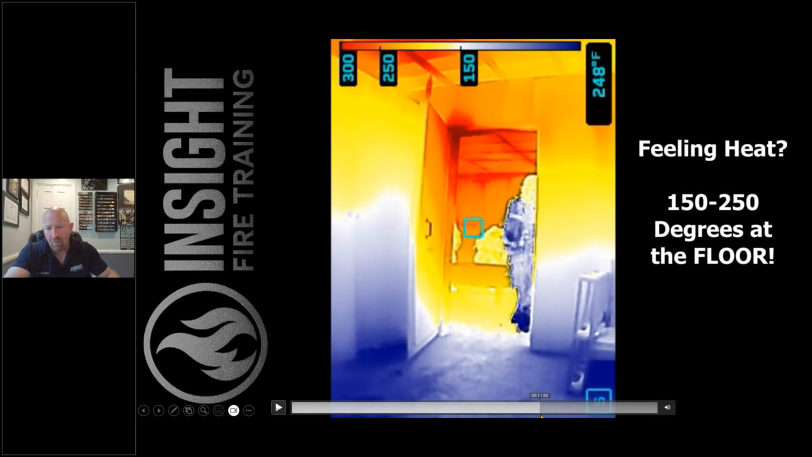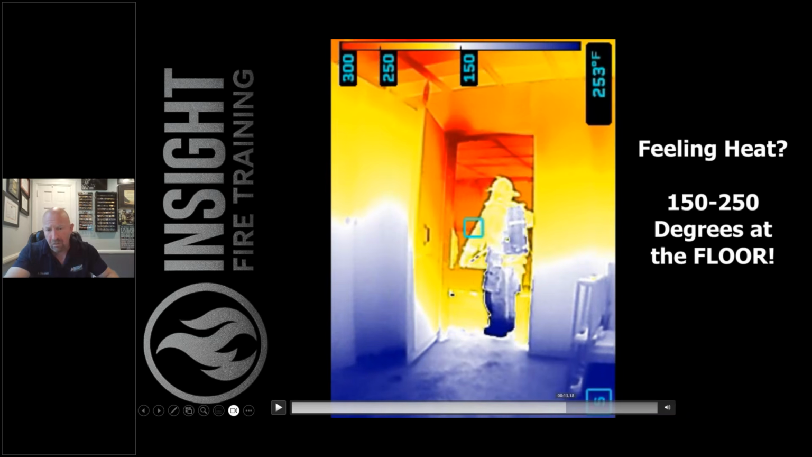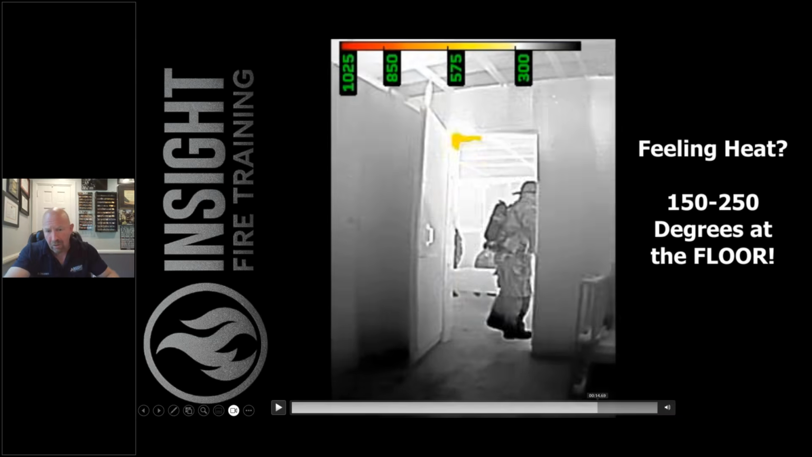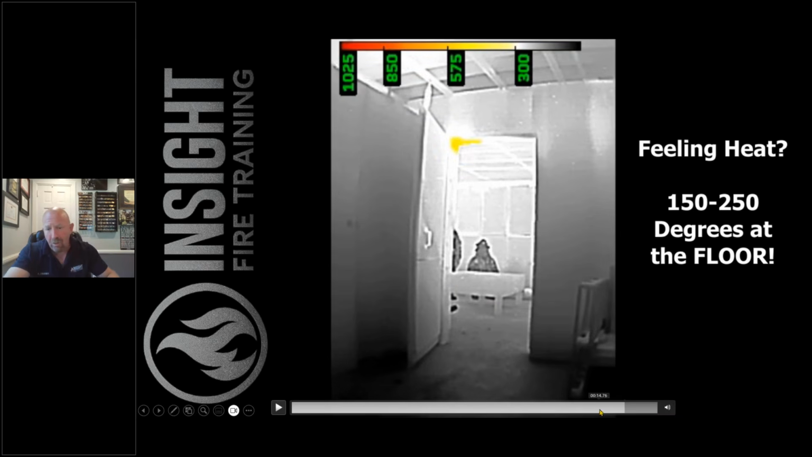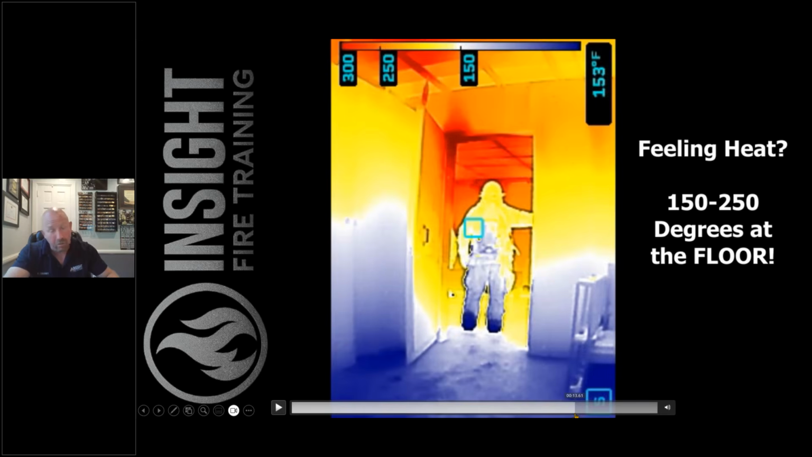And as the instructor walks in, you see the body change. Instantly start absorbing energy and the camera's detecting. Big difference between shades of gray and, man, that's hot. You know, we're pushing 300 at the ceiling, 250 at the floor in some areas. You're standing at the top of the chimney. They know that because this is in training.